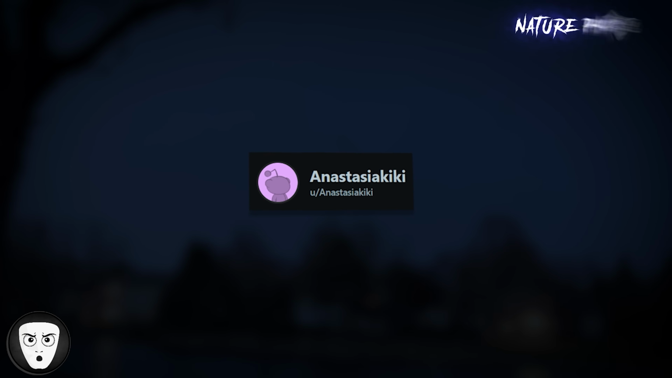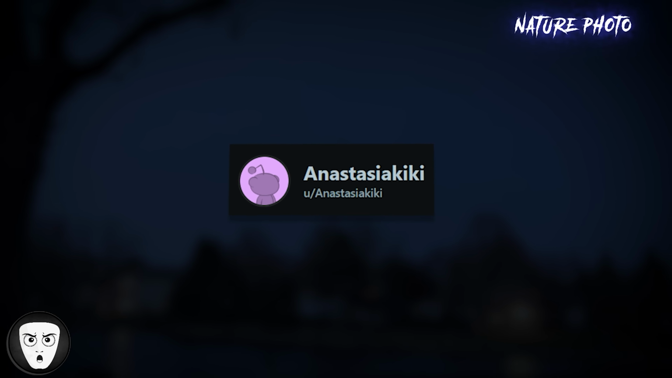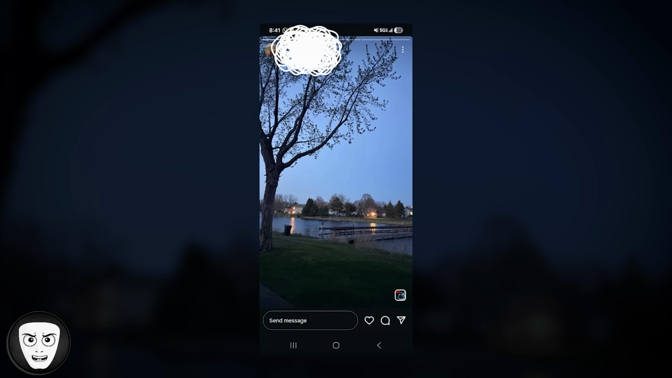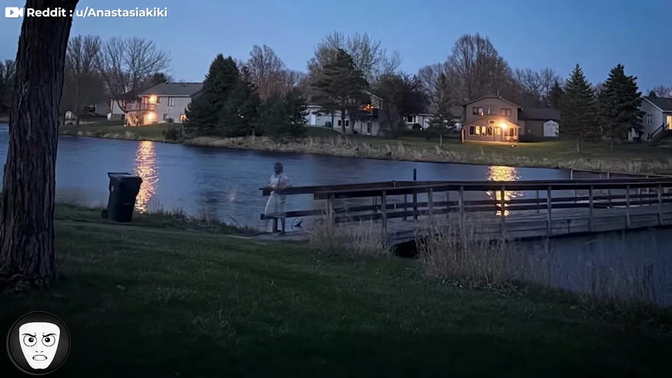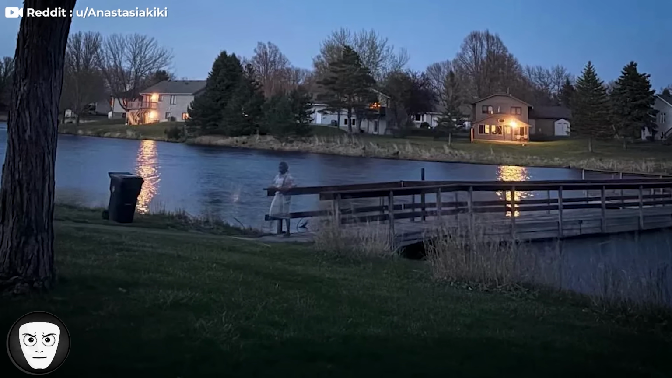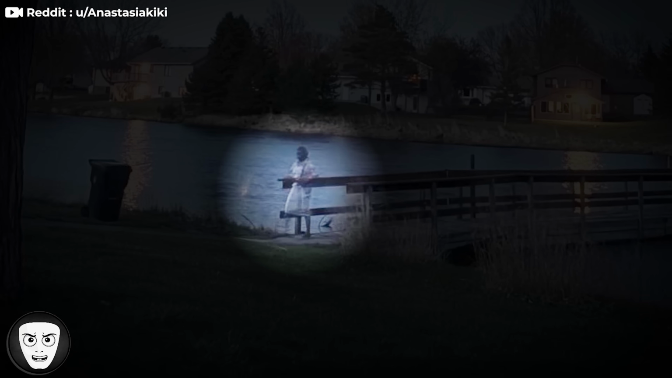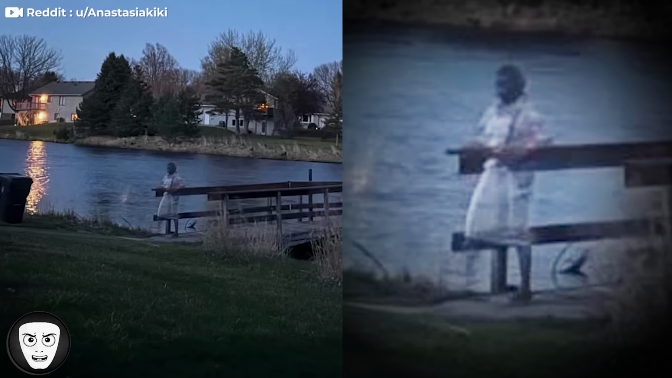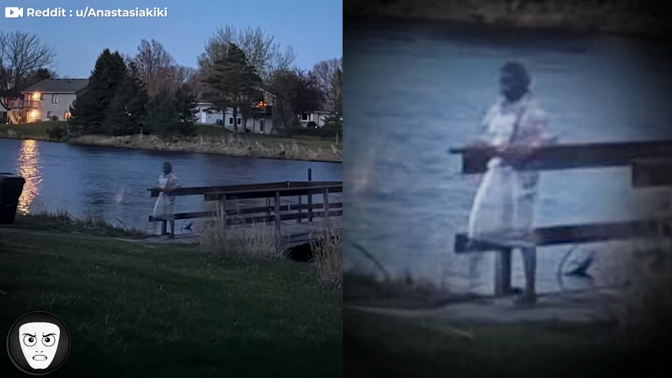A Reddit user known as Anastasia Kiki shared a photo their friend had taken while out on a walk. She had posted it on Instagram, not realizing she may have captured something unsettling. At first glance, everything looked completely normal, just a simple nature photo. But when the Reddit user looked at the photo, something in the background immediately caught his attention. A human-like figure, standing at a distance. The shape didn't look quite right, with parts of the body appearing unclear, almost incomplete.